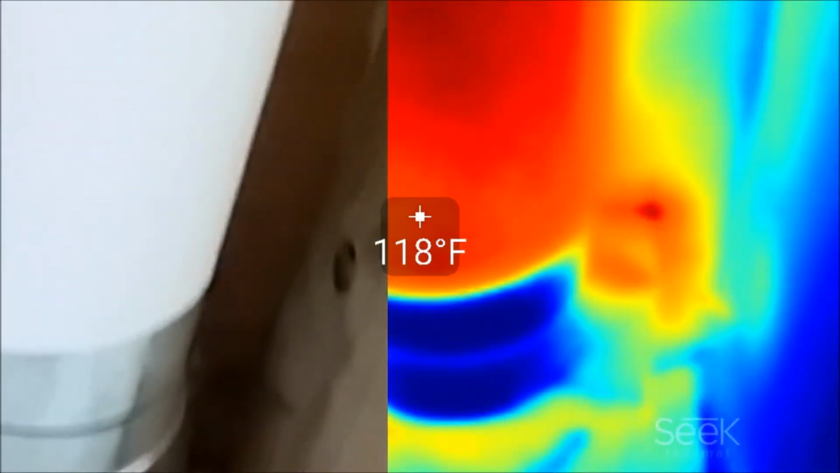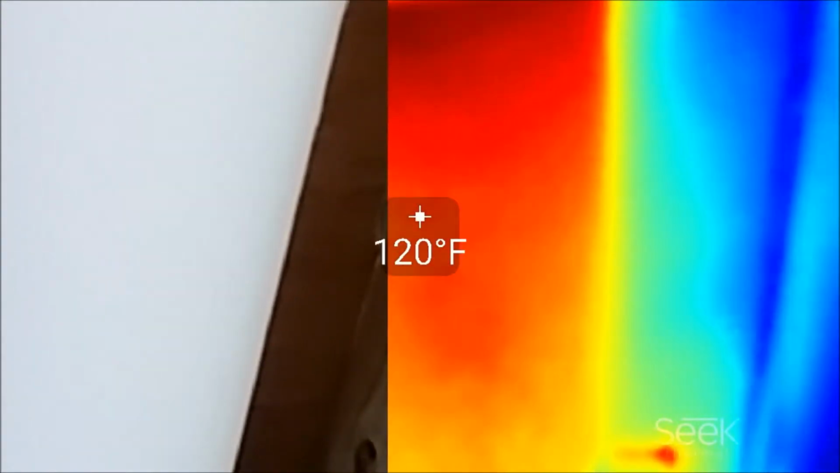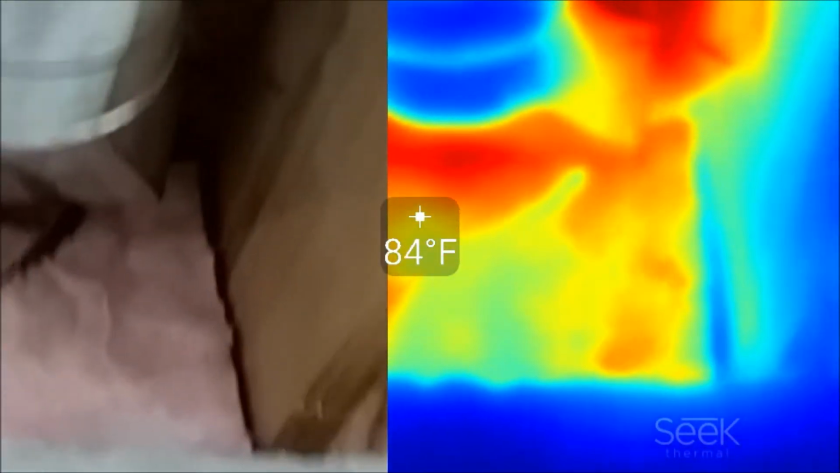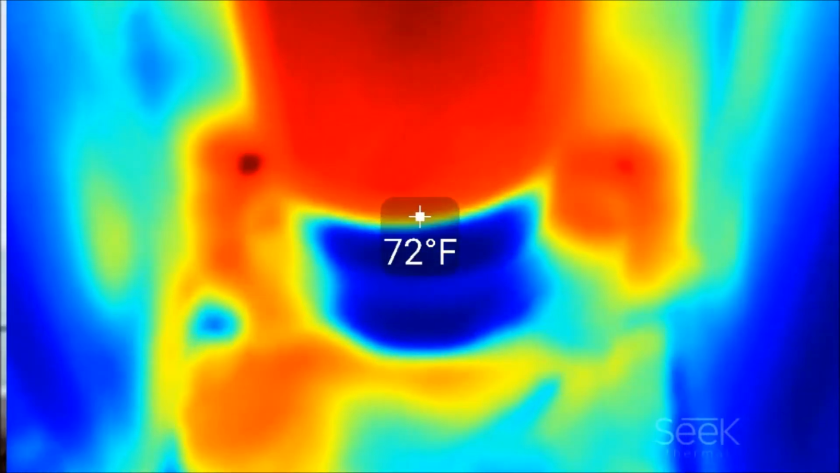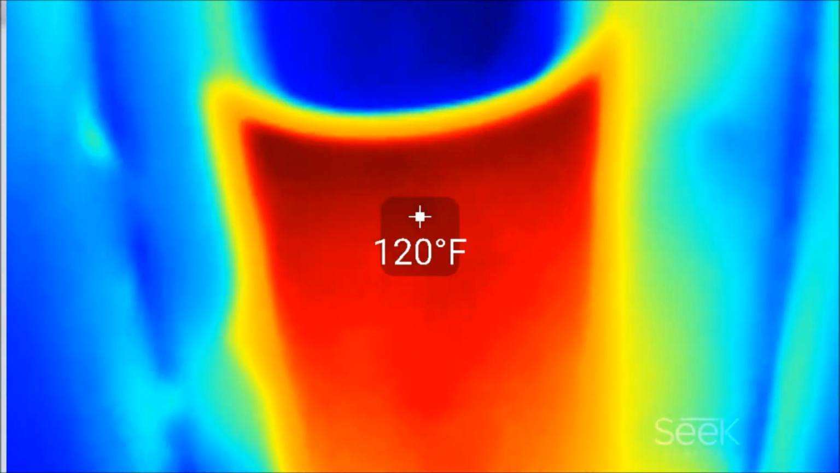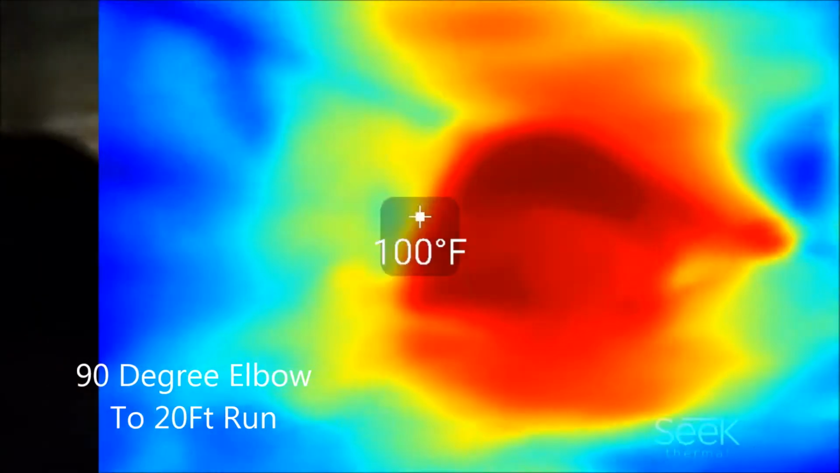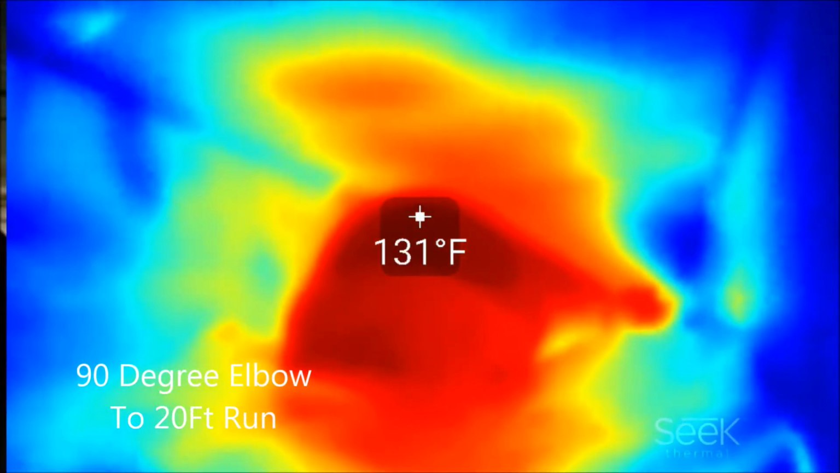Okay, here's another shot of the ductwork with a little white piece of paper on there. You can see that the duct itself, coming right out of the plenum, is about 120-something degrees, about 3-4 feet away. So the air inside is going to be obviously hotter than that. But you can see, like I said, there's a huge difference from when you put the wrap on versus not having it on. This next shot is the elbow that comes straight out of the plenum, and here you can see it's hot as hell. It's just bleeding off heat.